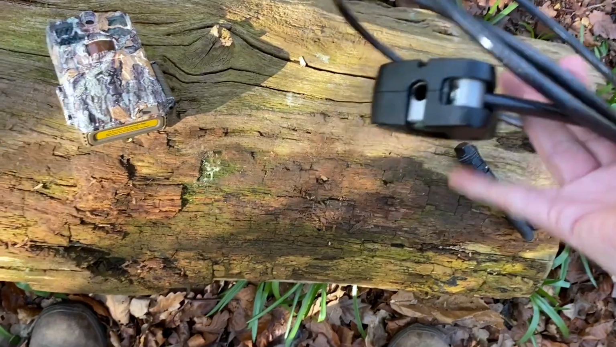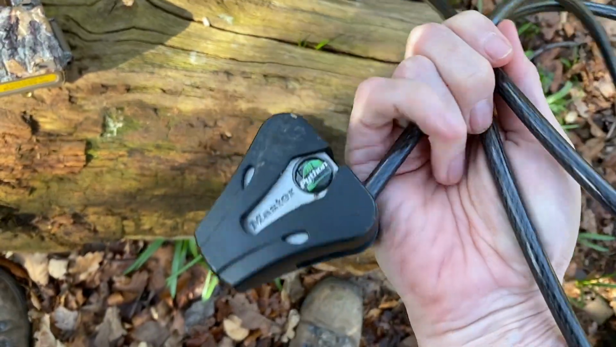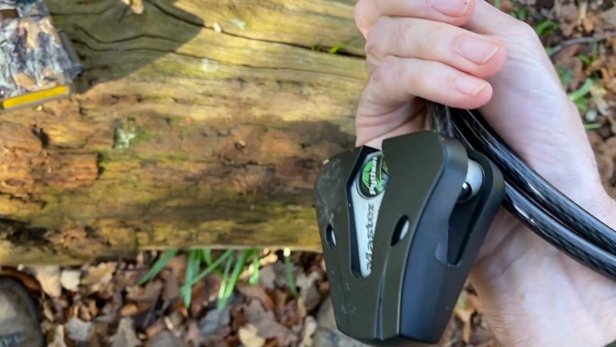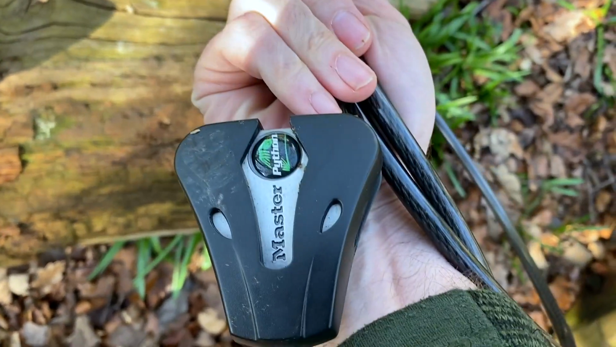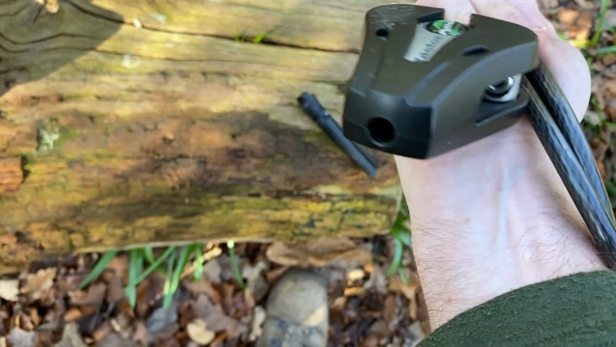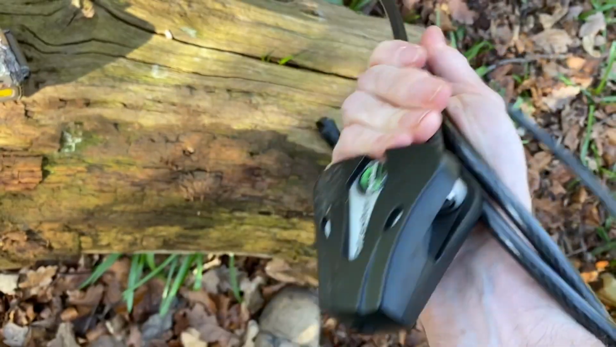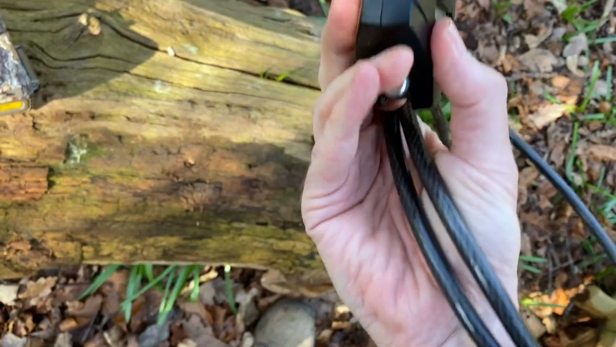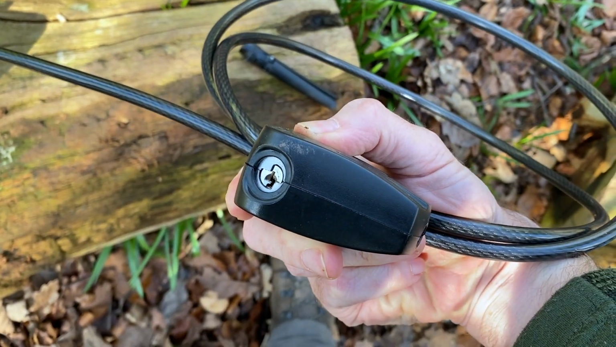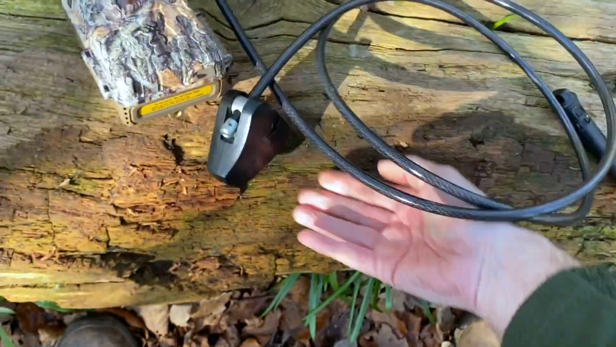So you've got these little holes here, and what I've done is invested in this beast, which is a python grip, python lock. And this is really tough, like steel rope inside, and they're supposed to be quite good. So this is the way I tend to secure it now to the trees. You can see why they call it a python lock, can't you? I think you've seen them on one of my videos before, but I thought I'd give you a close-up look at that. And it's locked by a key. There you go. That's the python lock.